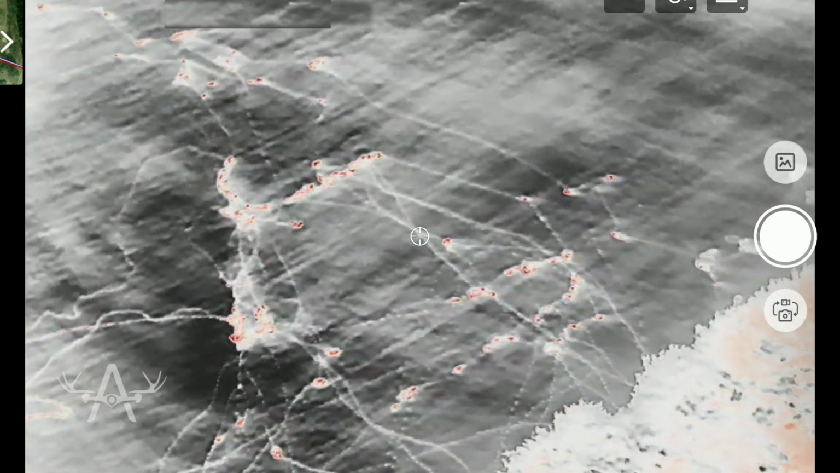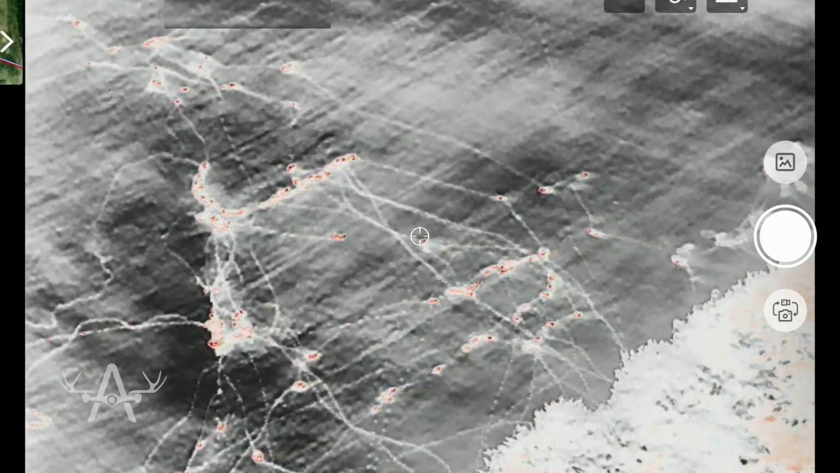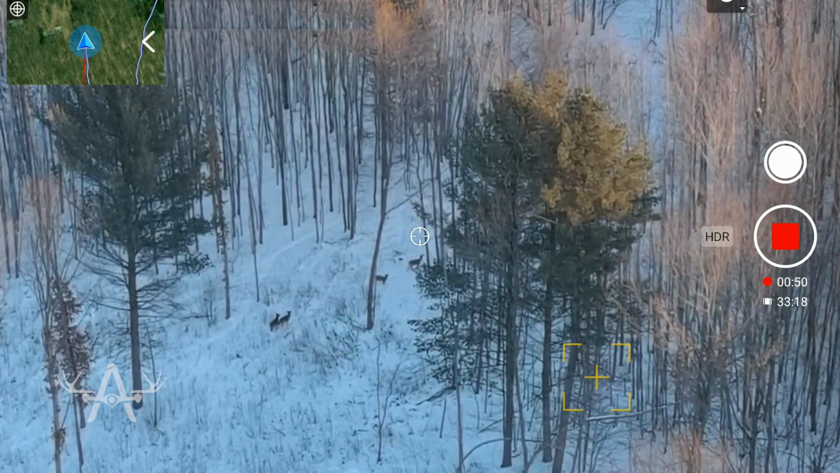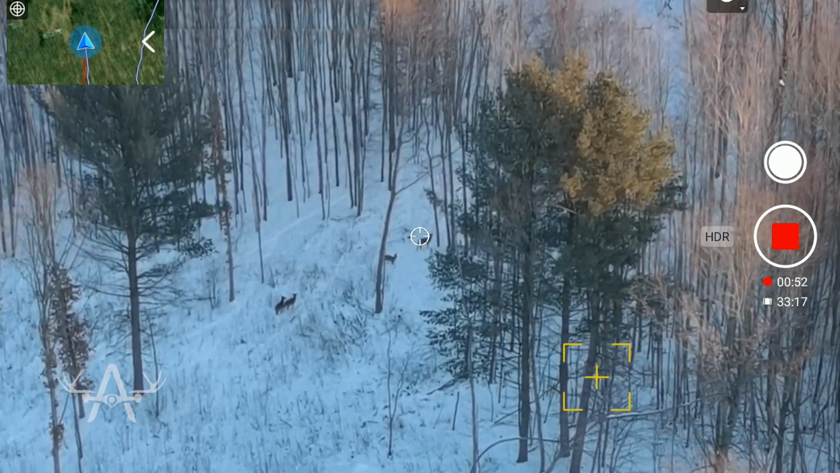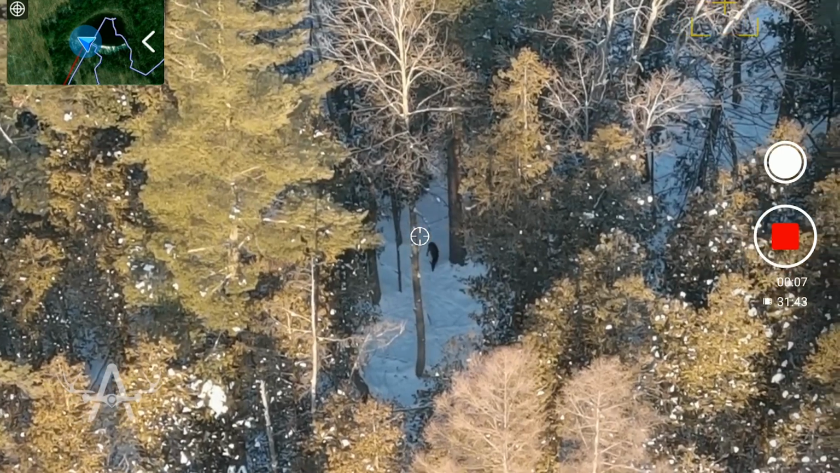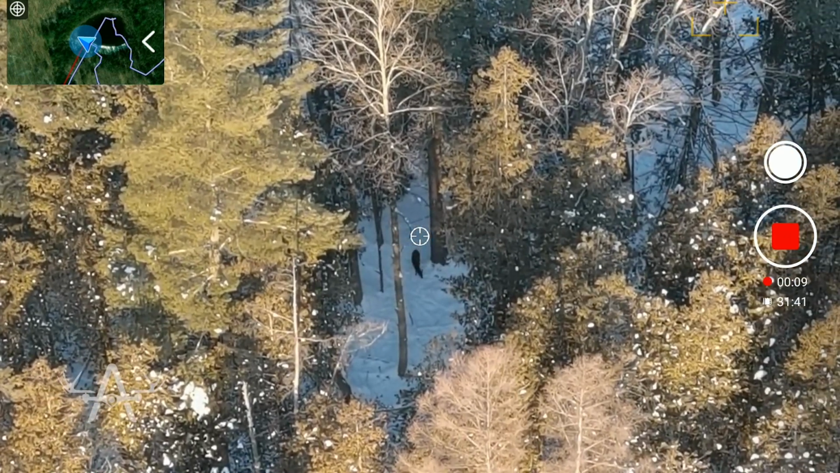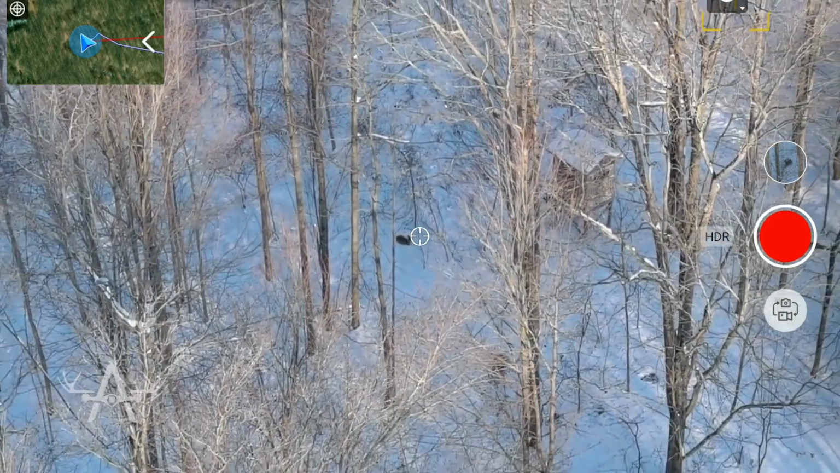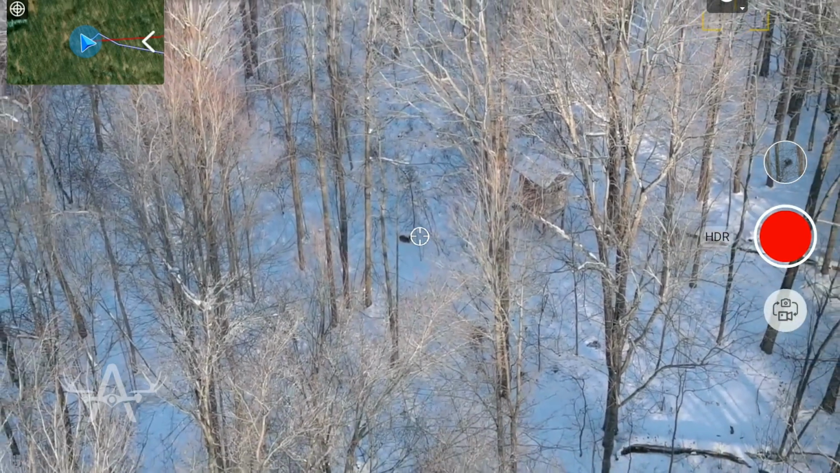So I posed the question in our group chat to everybody on the camp, and I'm starting to get replies. I asked them, how many deer do you think our property is holding right now? Two have responded so far. The first one is 20, and the other one is 26. So bad news here soon.